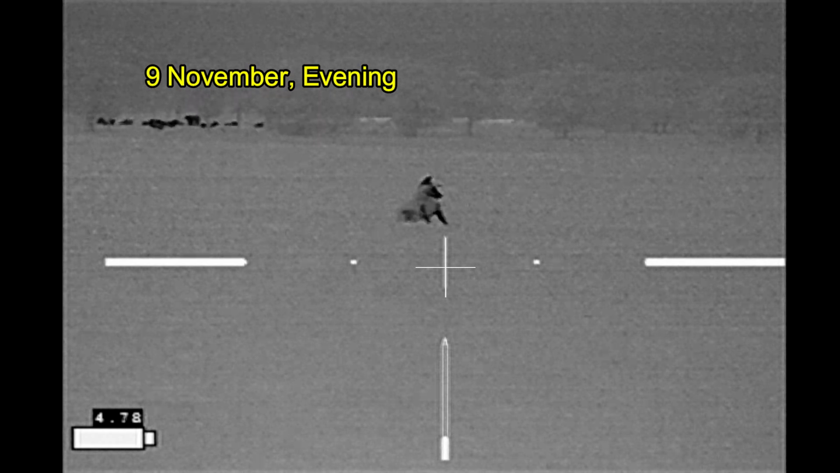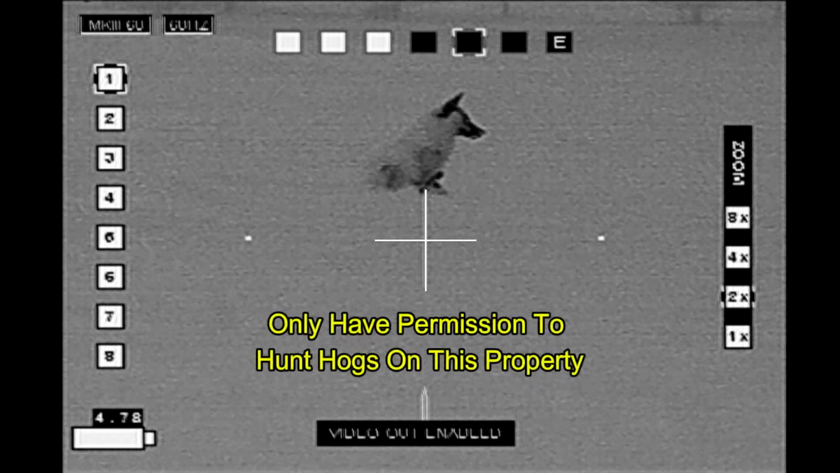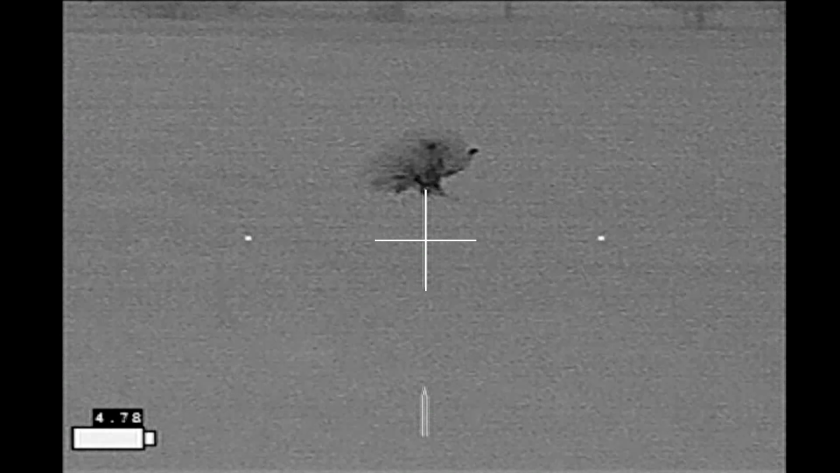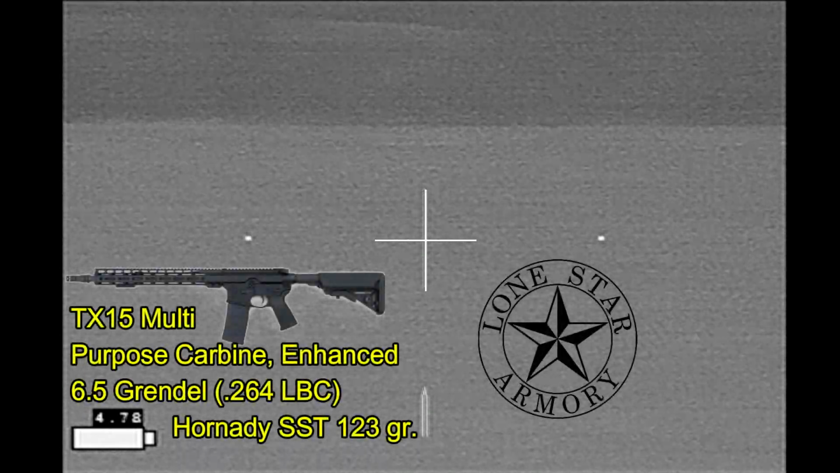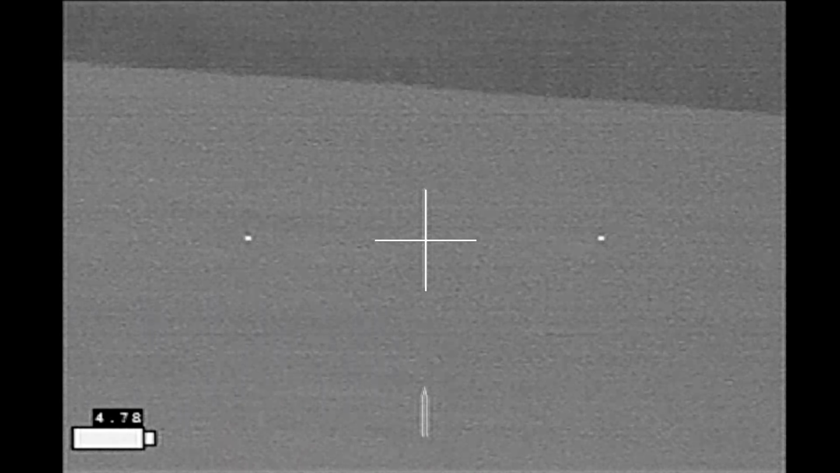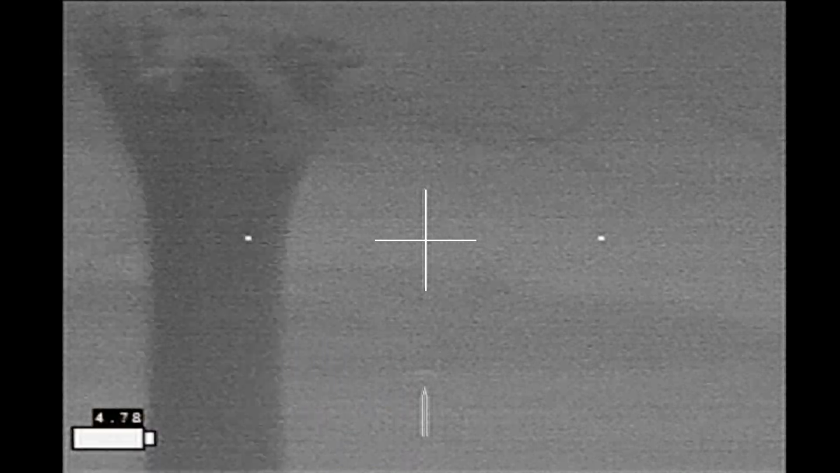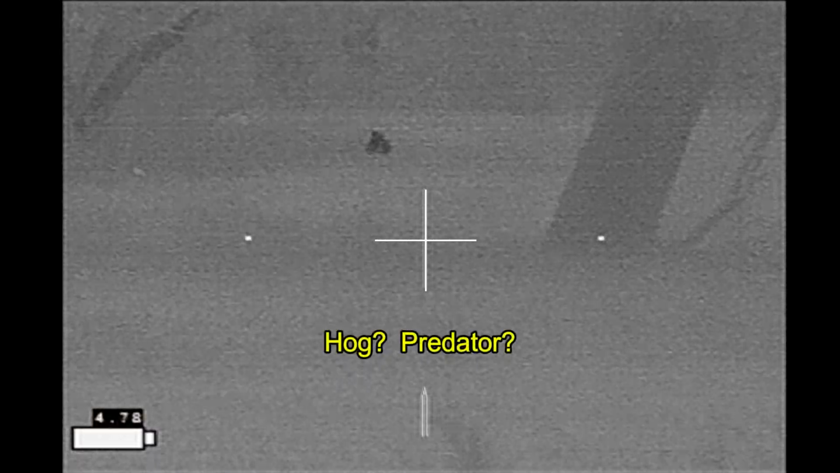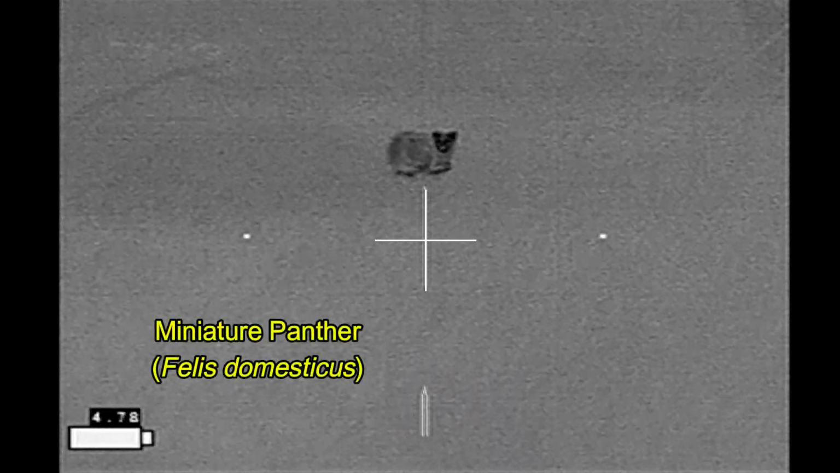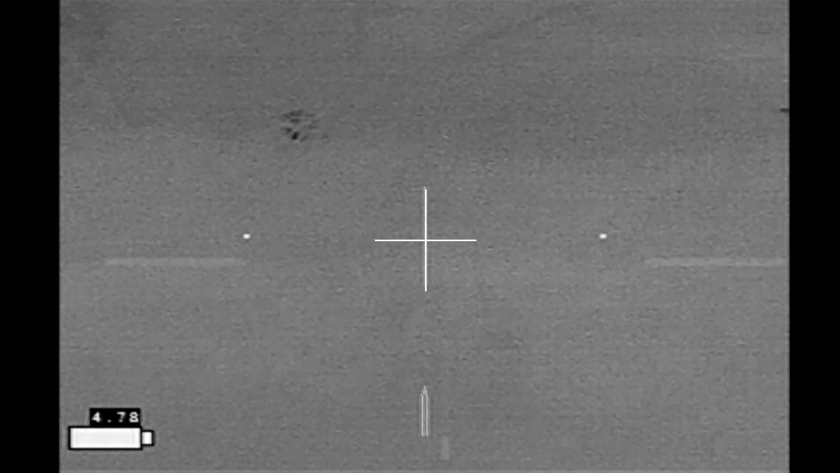Moving on to that evening, hogs have been tearing up this privet field. I made stalks through it a few times during the course of the evening, coming across this coyote that was bedded down, cleaning himself, that I'm not going to be shooting with my Lone Star Armory TX-15 multi-purpose carbine and 6.5 Grendel, shooting Hornet DSST 123 grain ammunition. But I am interested in this animal way over here to the side. Maybe this is one of the hogs that has been approaching the field. But instead, it's one of those miniature panthers, or rather a domestic cat.